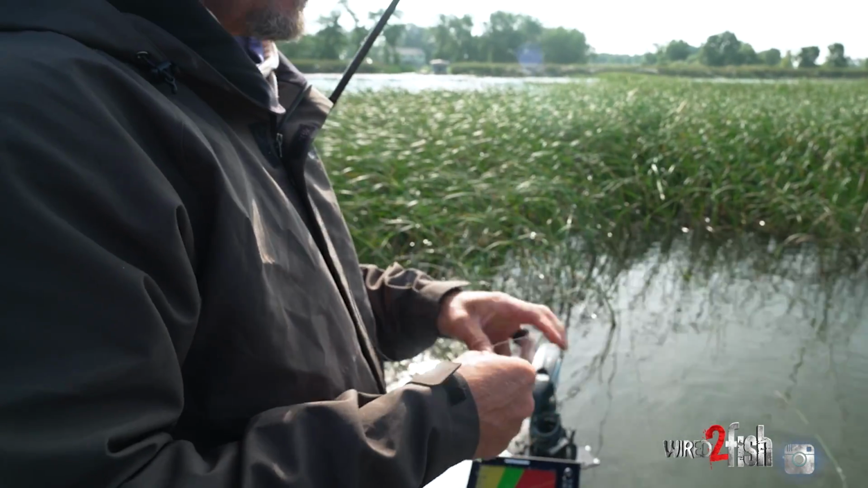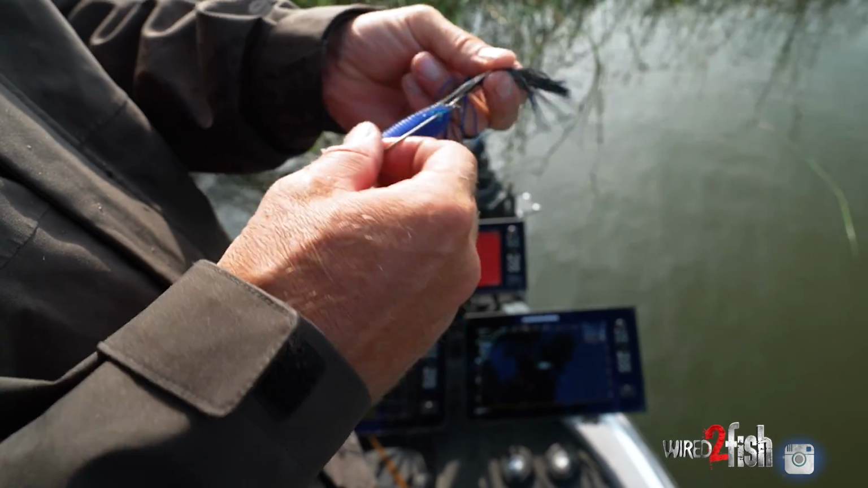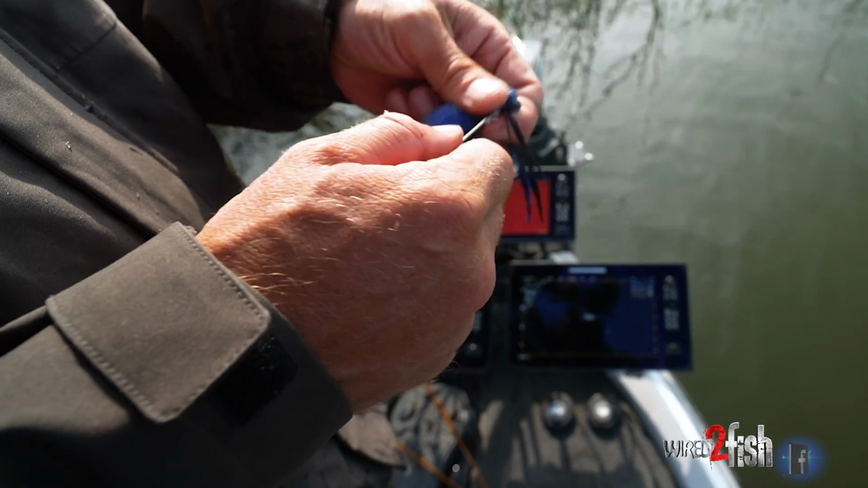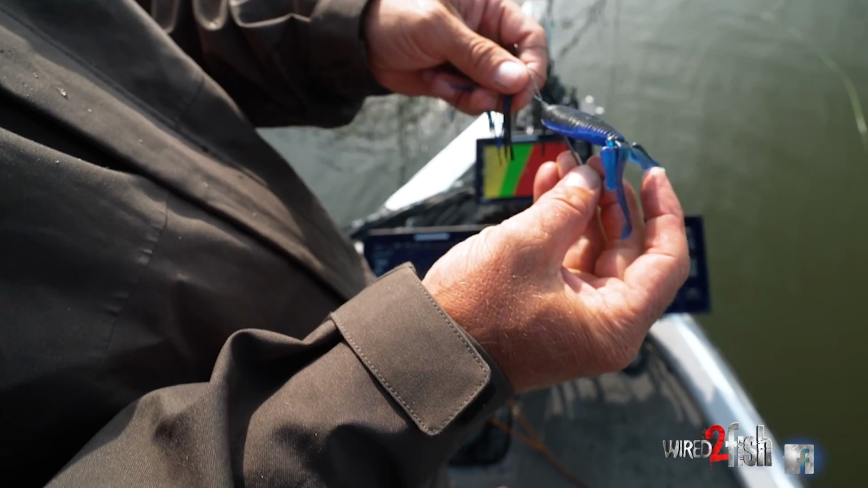One ounce tungsten. Well, first of all, 65 pound braid's a must. One ounce tungsten, bobber stop, black and blue punch skirt, 5/0 VMC red line hook. Probably the best flipping hook I have found to date. And then a Missile Baits D-bomb.